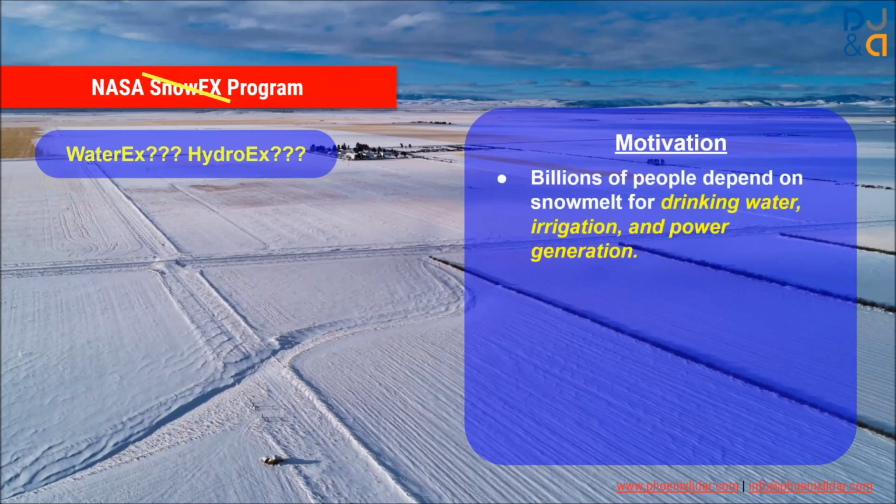There's billions of people on the planet that depend on snowmelt for drinking water and other uses like irrigation and power generation. So snow and then the water that we get annually through snowmelt is a really important resource across the globe.